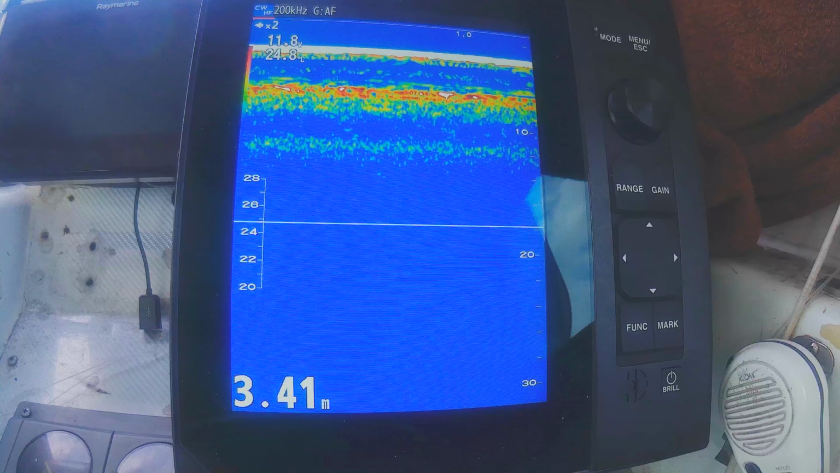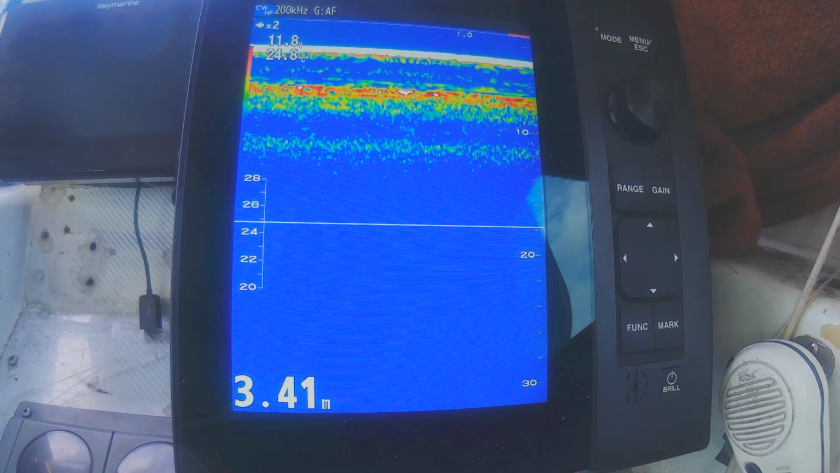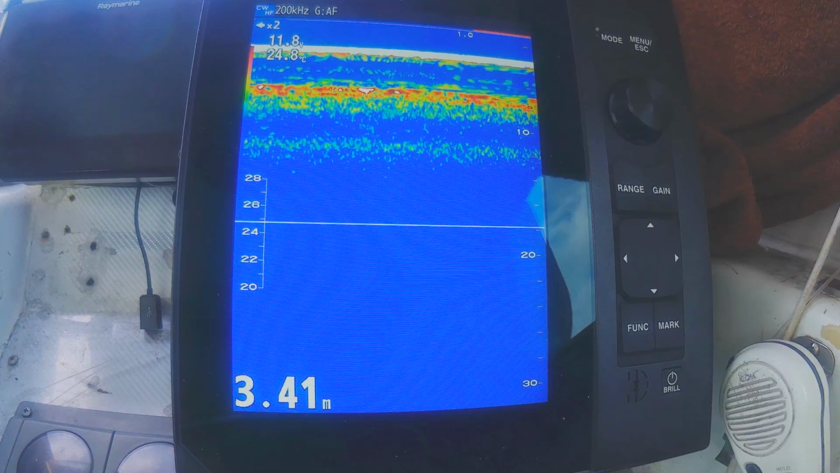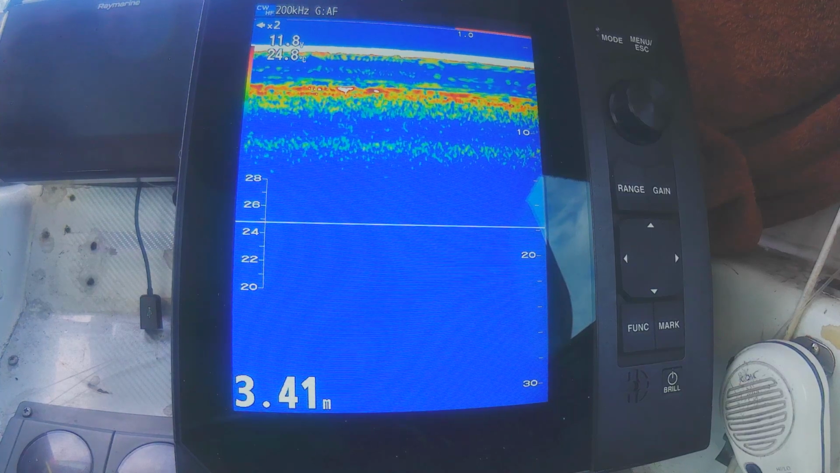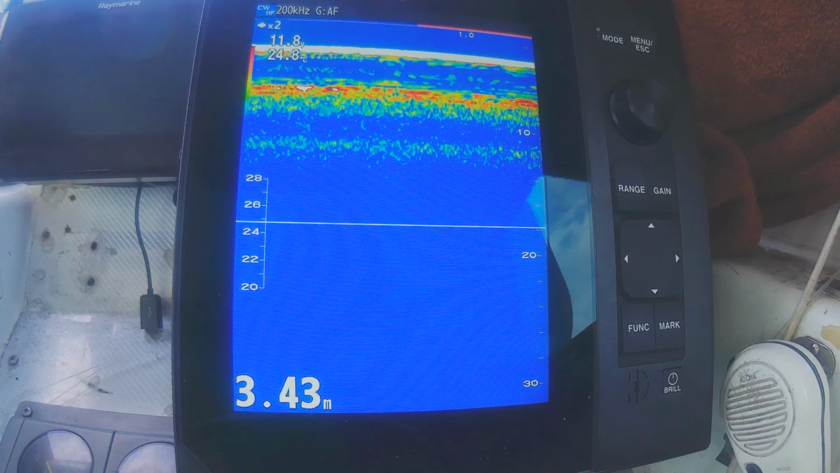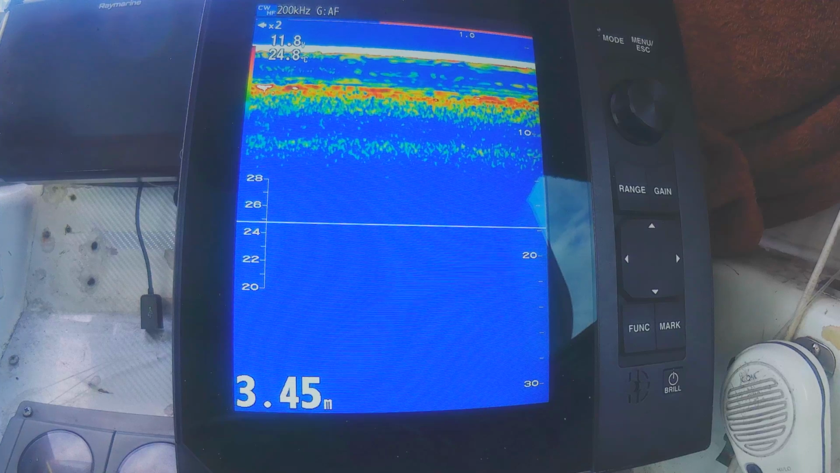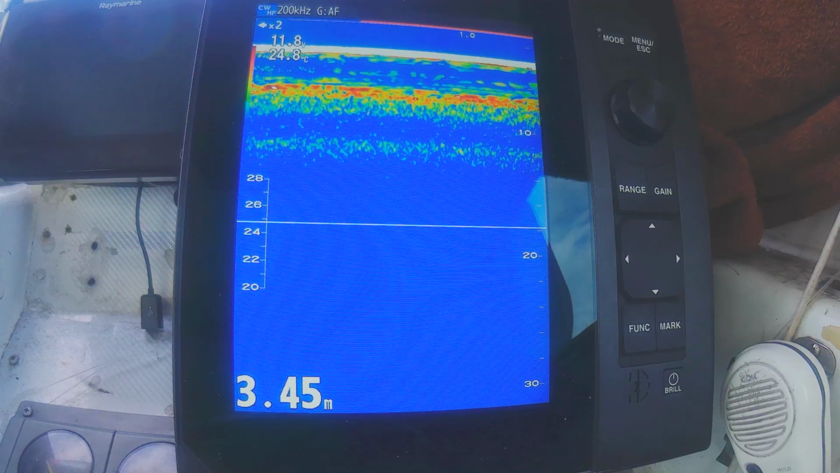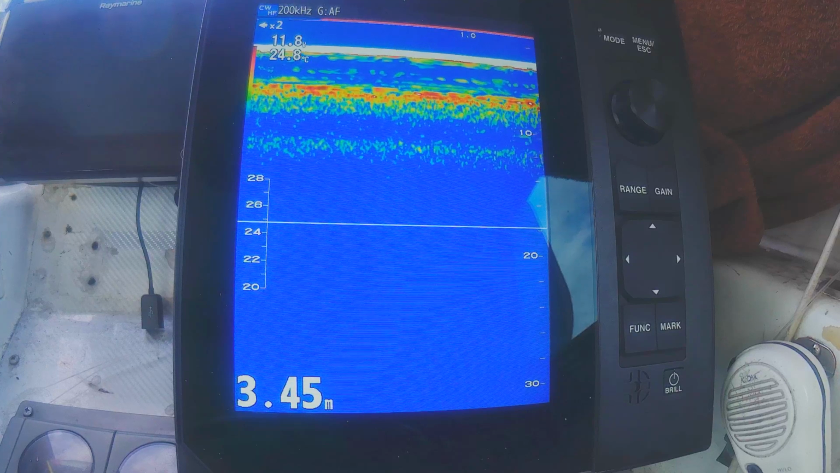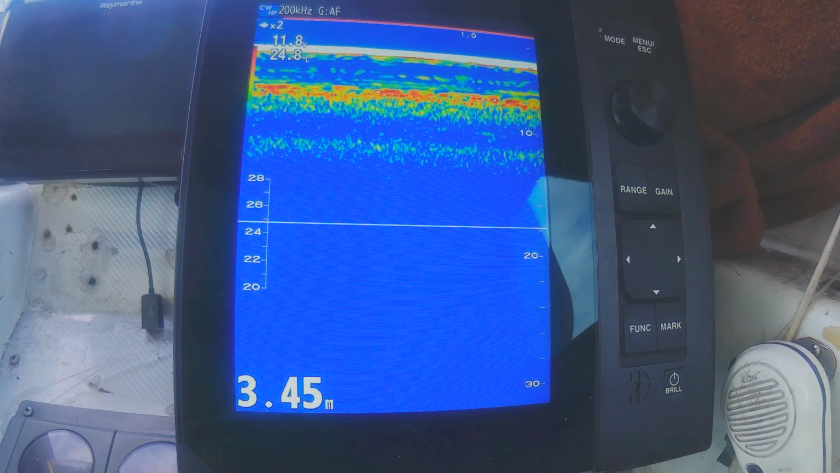So yeah, massive improvement on the 588 series. Mr. Furuno's really done his homework with this machine. Fixed a lot of issues that were present with the old series. Independent gain for each frequency, that's a big one. Also the twist knob and push speeds things up rather than using the cursor full time.